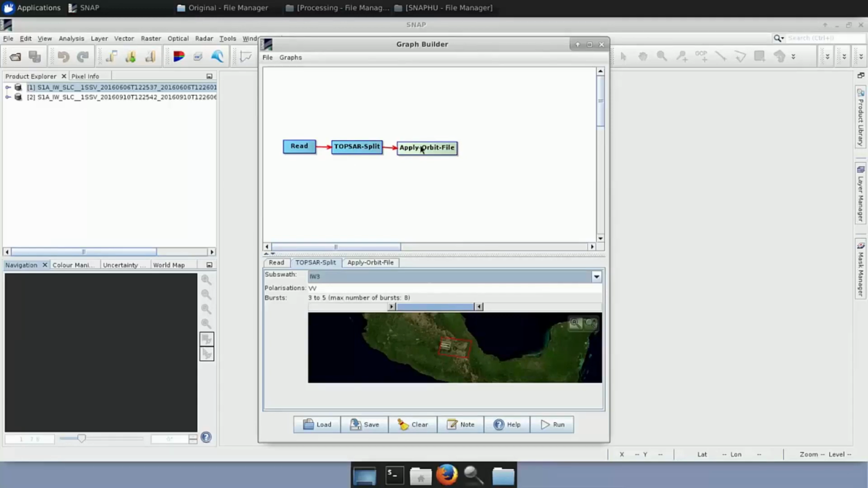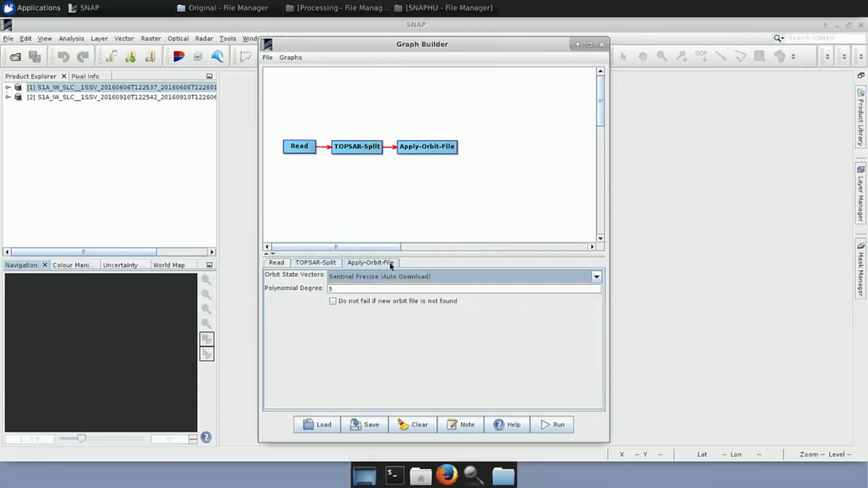The only thing that you can do in this tab is to select the option do not fail if new orbit file is not found. This is mainly for products that are very new, and the updated orbit files are not yet available. But in this case the products are old, so there is no problem.